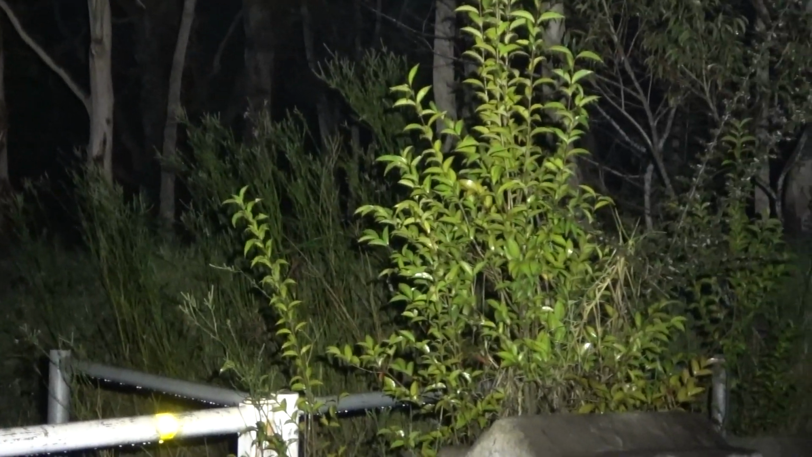But still, by that time, I can't see anything where this creature was. As soon as I hit the infrared lights, as a lot of people say, these cryptids can actually pick up infrared. Whether as soon as I did that, it took off into the bush, or not, I'm not too sure, but you can't see anything there. You'll notice that, yeah, all of a sudden the headlamp just dies as well.